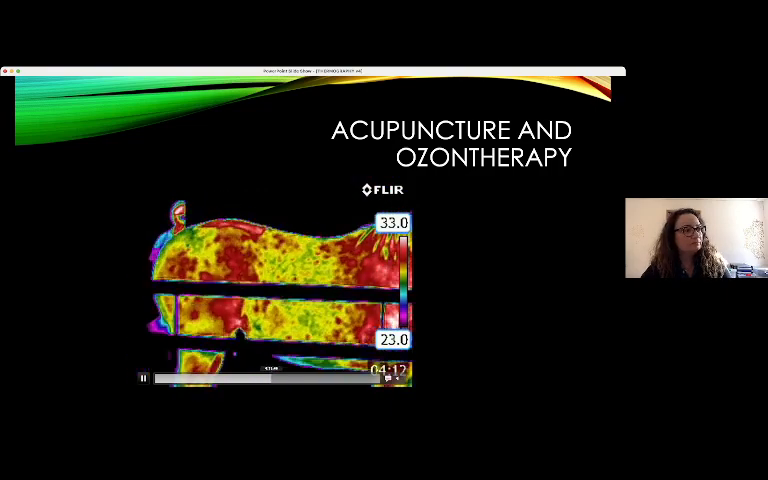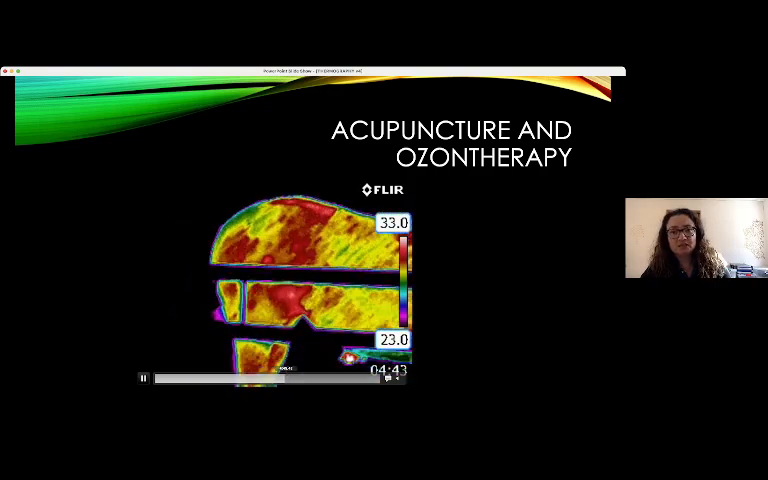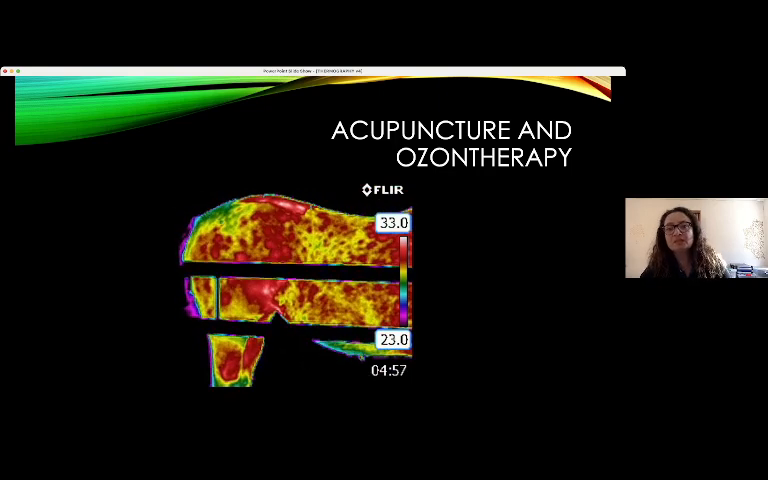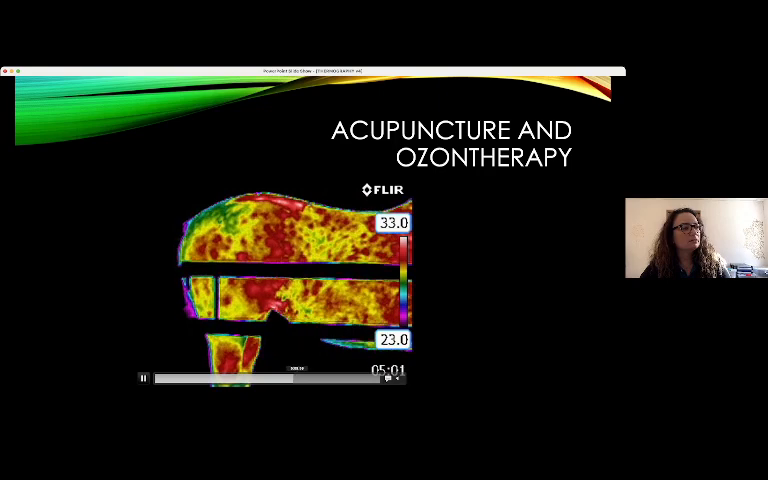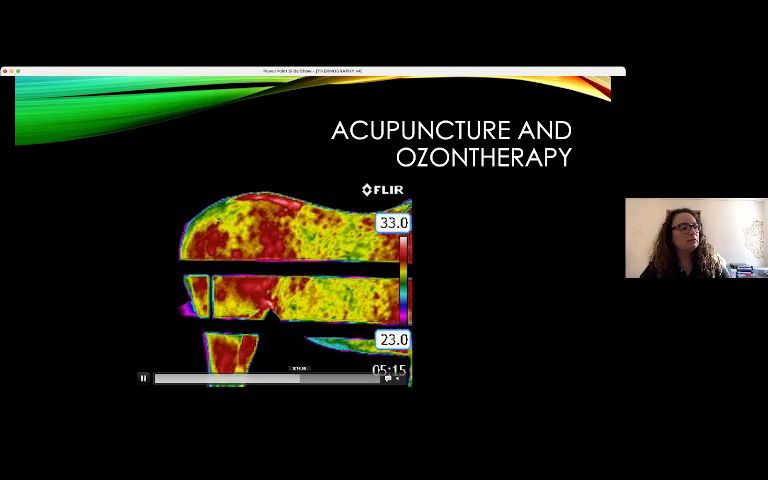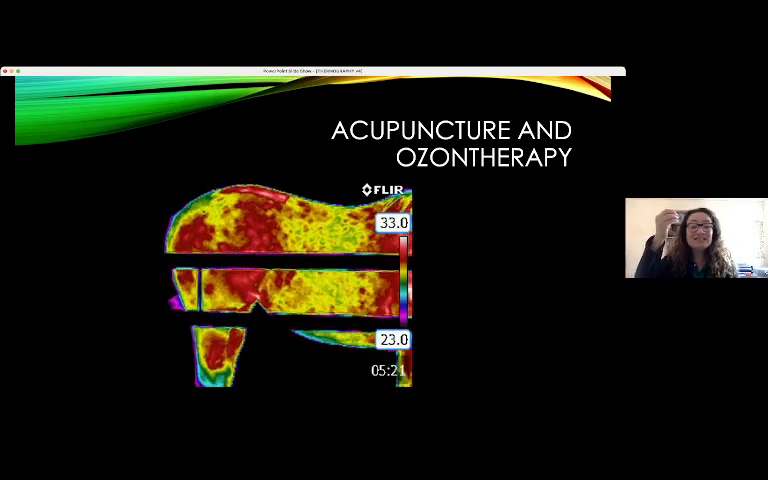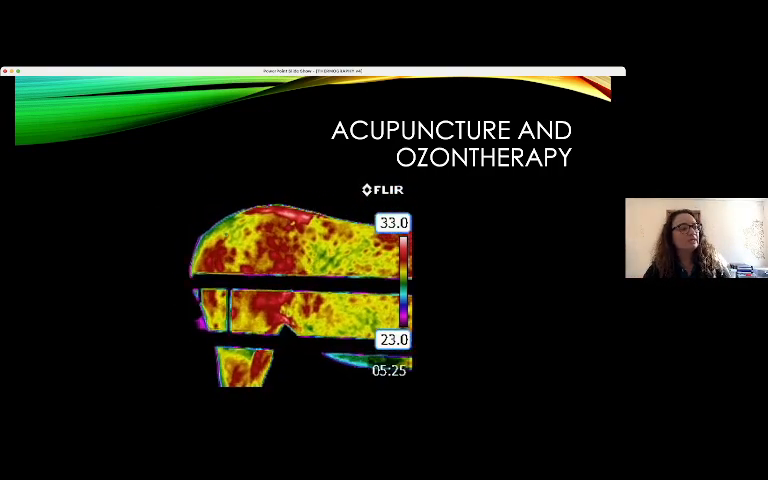Here, 5 minutes after the introduction of the needles. Only 5 minutes. And now you see the ozone therapy, the instantaneous anti-inflammatory effect of ozone therapy.